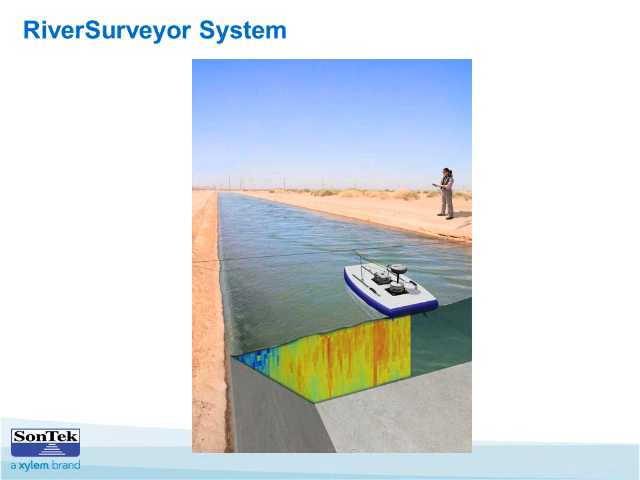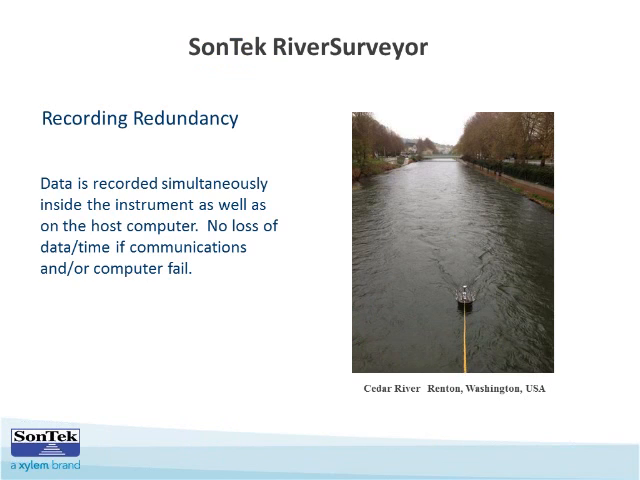And I just wanted to pass on now over to Chris Evans, a hydrology product manager, and he will discuss some of these particular features of the RiverSurveyor system as a whole. Okay, thanks, Dave.